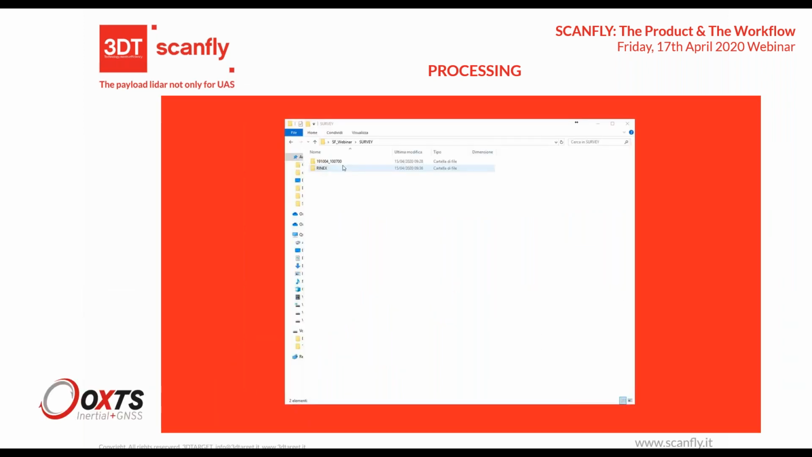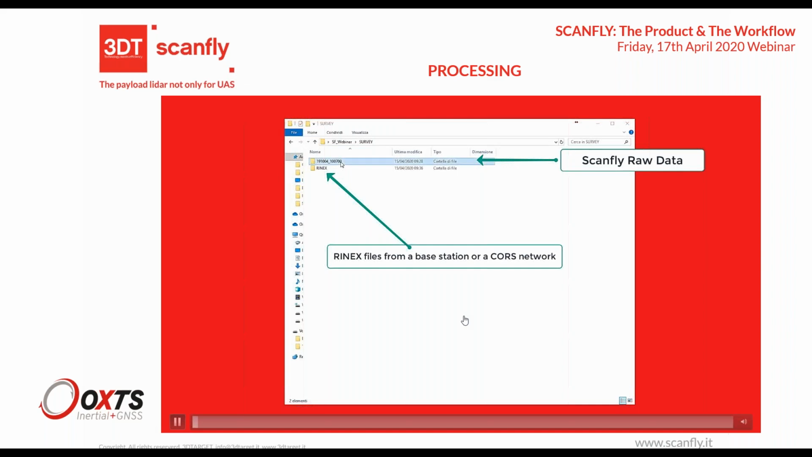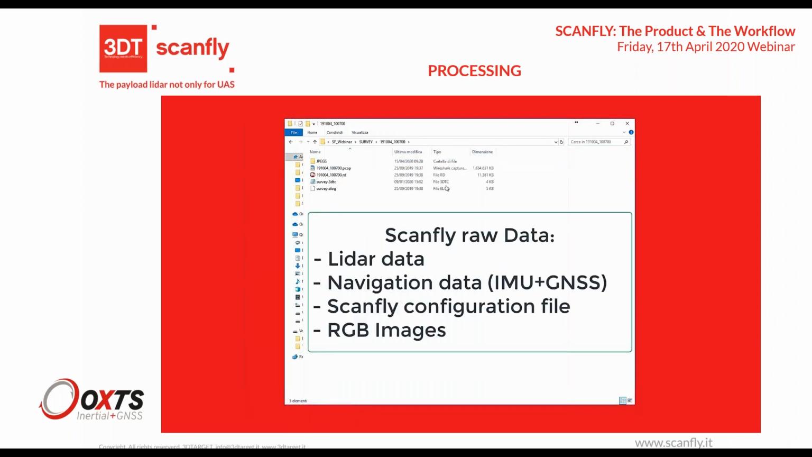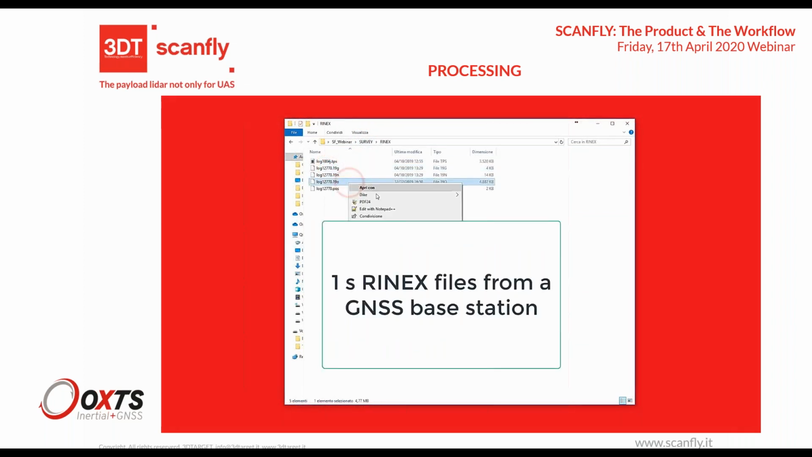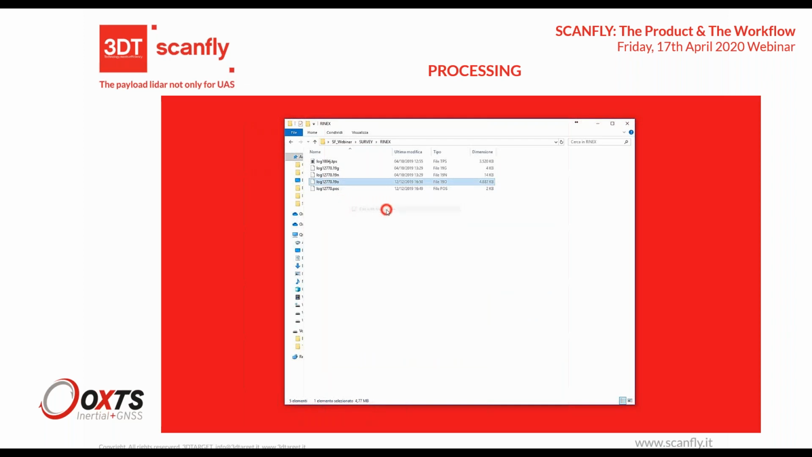So just a second. This is a video tutorial that shows you the steps of processing. This is the standard raw data folder of the Scanfly. In RINEX is the data coming from the base station or CORS network.